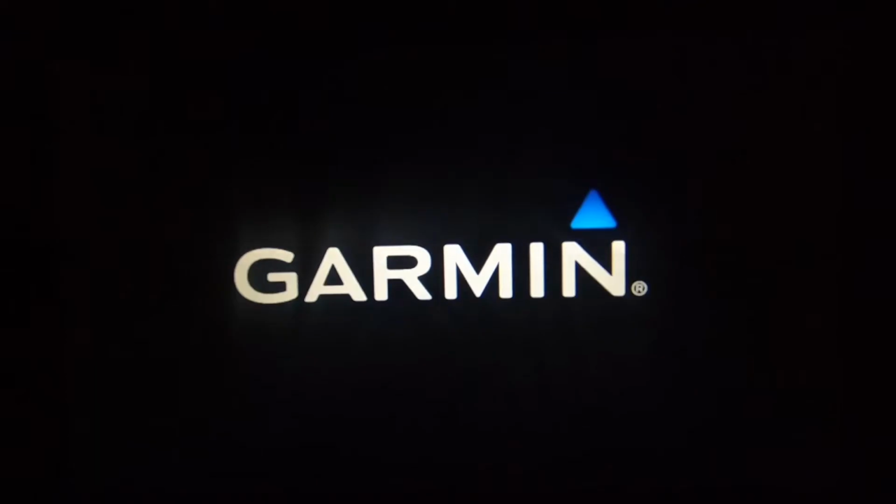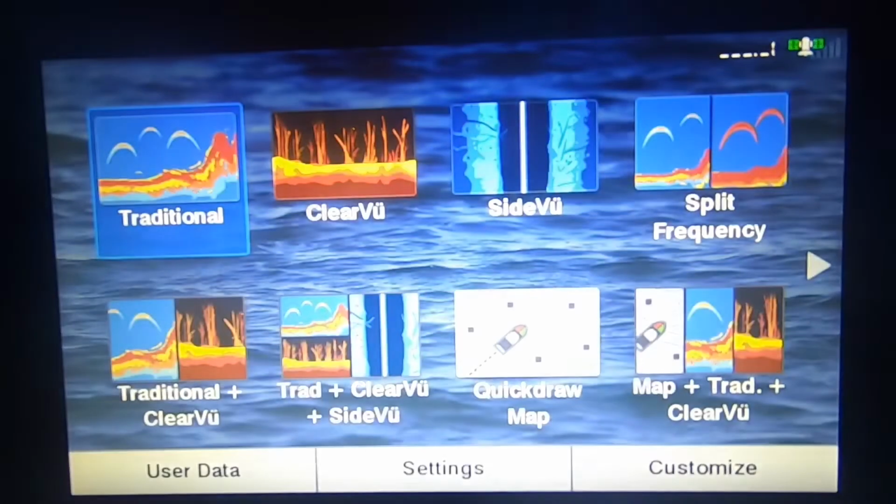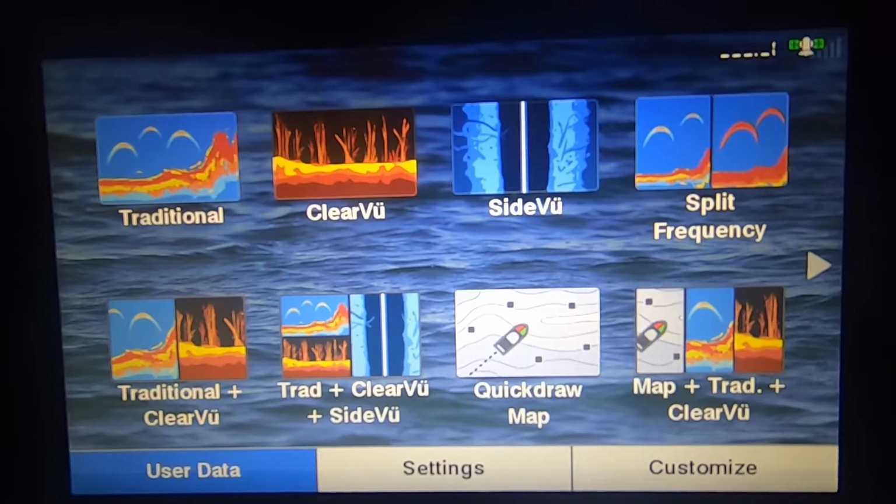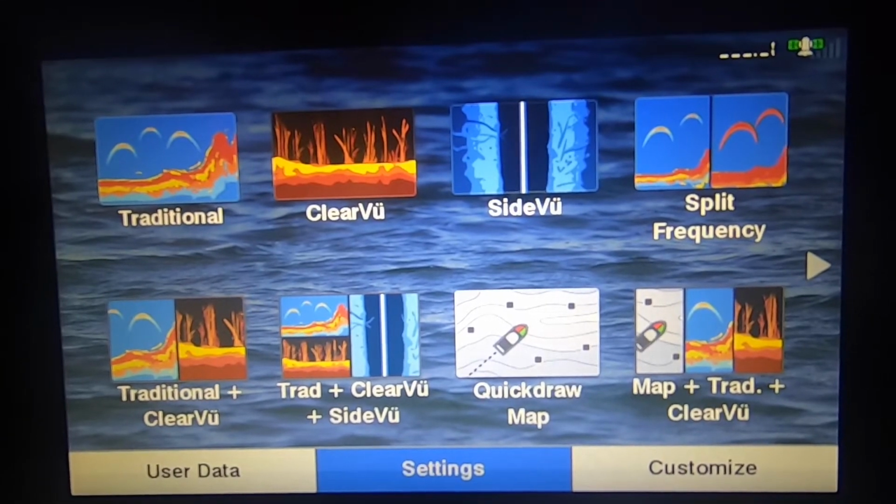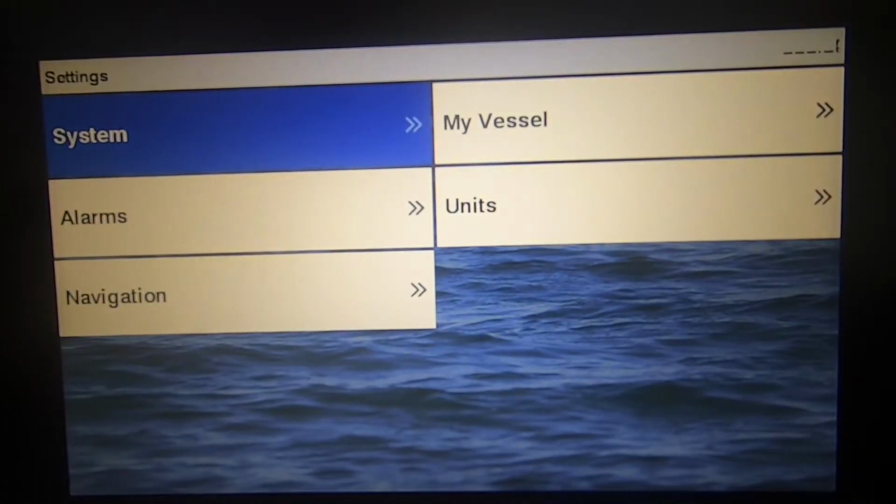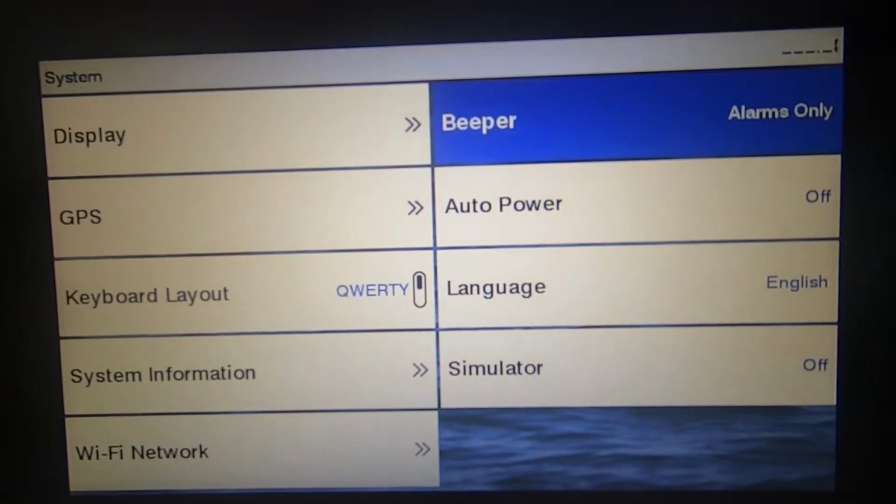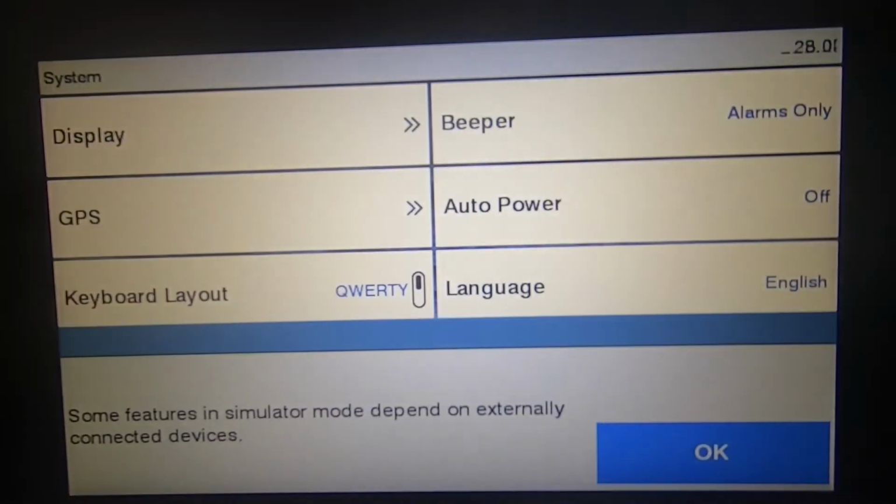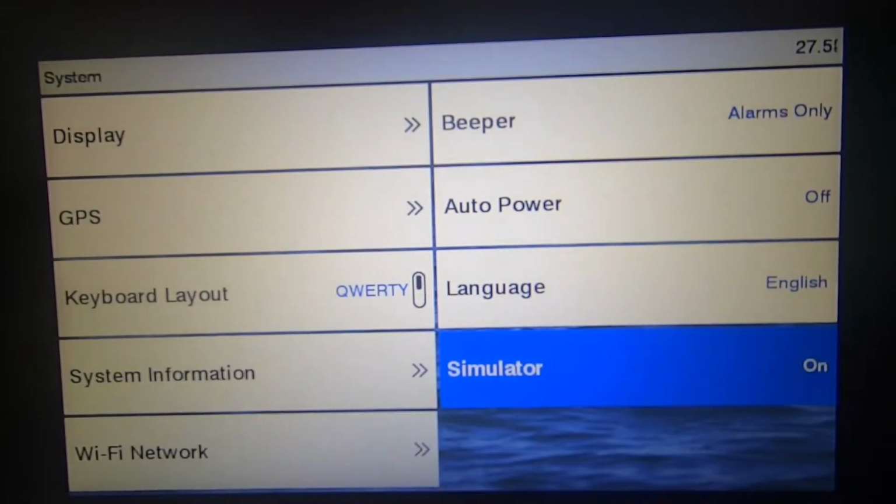Alright, so this is the Garmin Striker 9 and it does have side imaging. What you're looking at right now is the home screen. What I am going to do is go to settings and put it in simulator mode, just so I can demonstrate this and you can see how it acts.